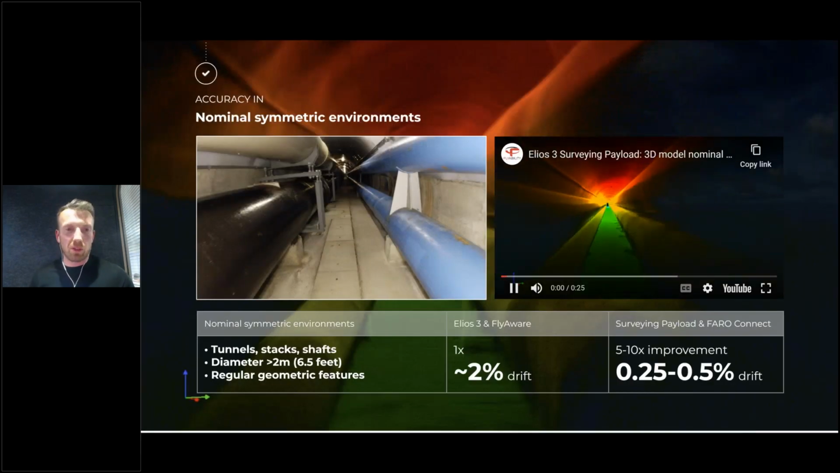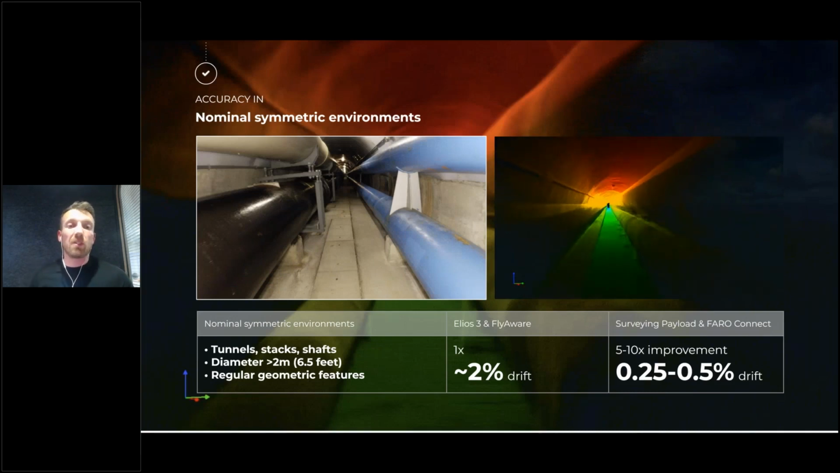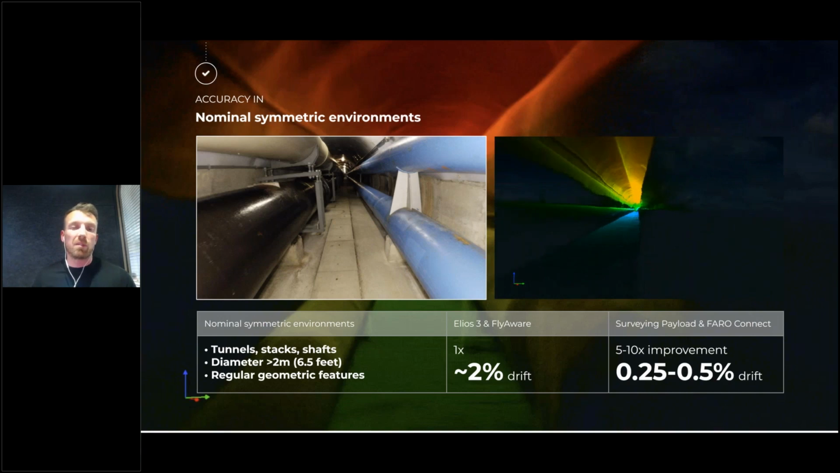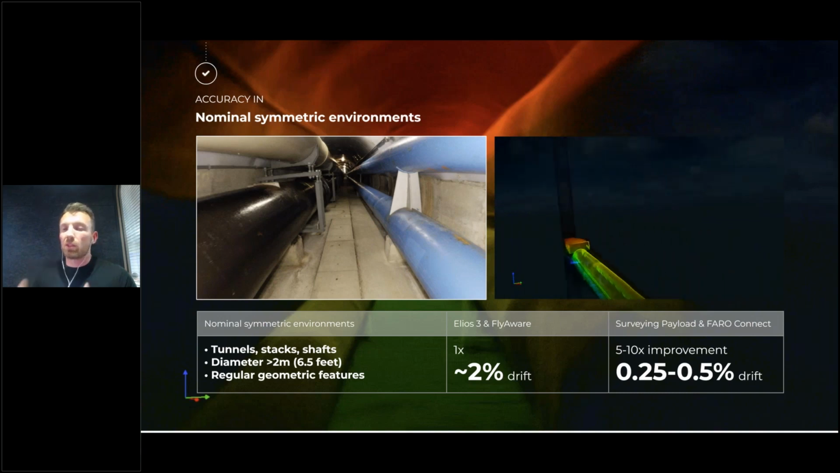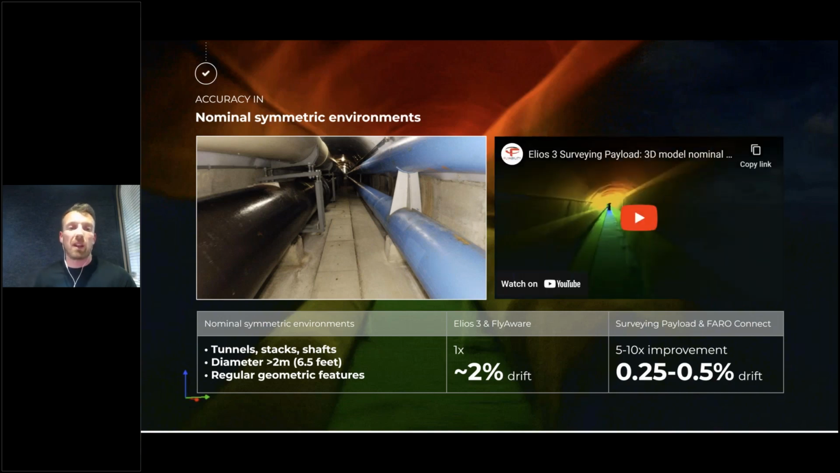Going more into the symmetrical environments and the different types of accuracy we'll achieve with the symmetrical environments, we did a lot of tests and really a lot of different types of symmetrical environments, everything from large tunnels, big storm drains, all the way down to very, very small culverts, brick sewers, trying to, let's say, evaluate all the different types of environments where our customers could be using this payload in.